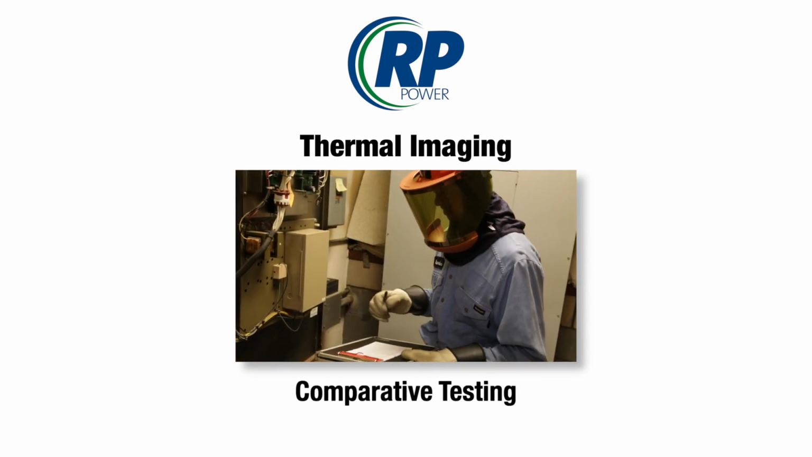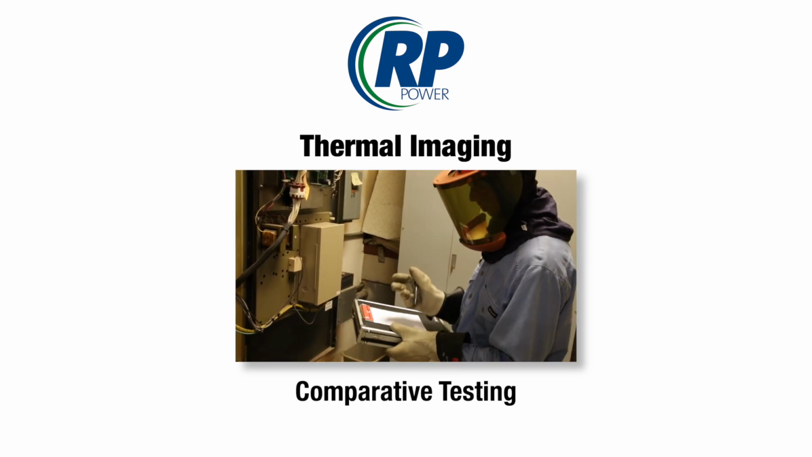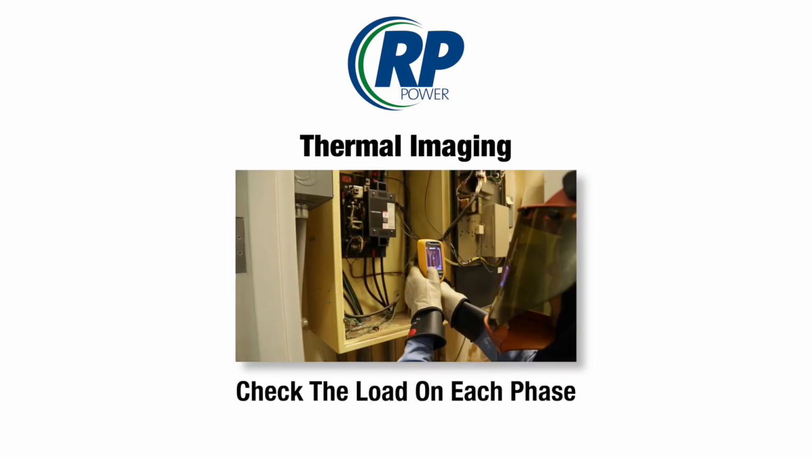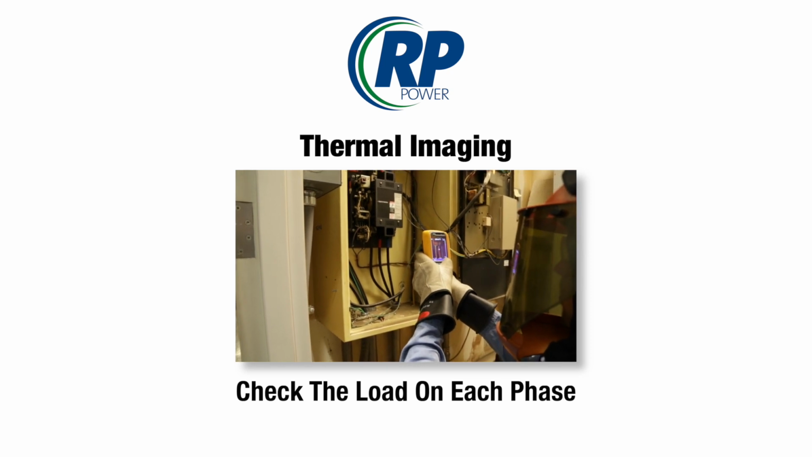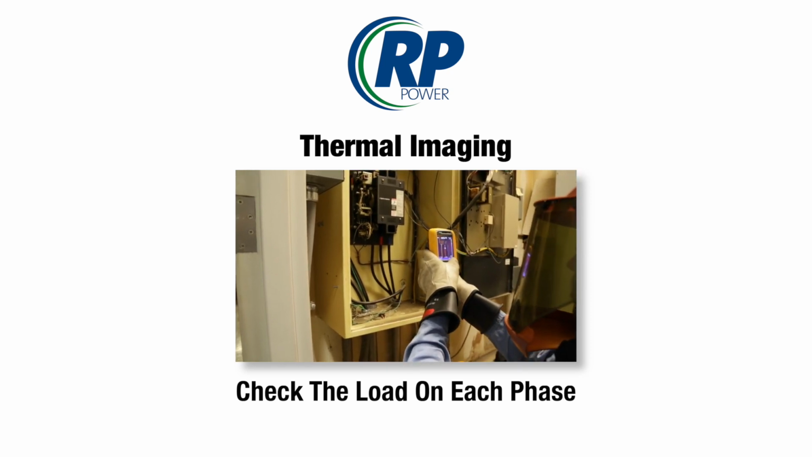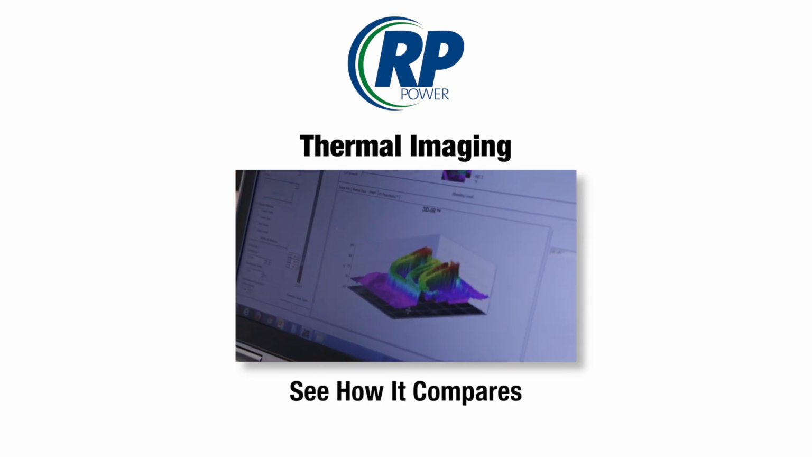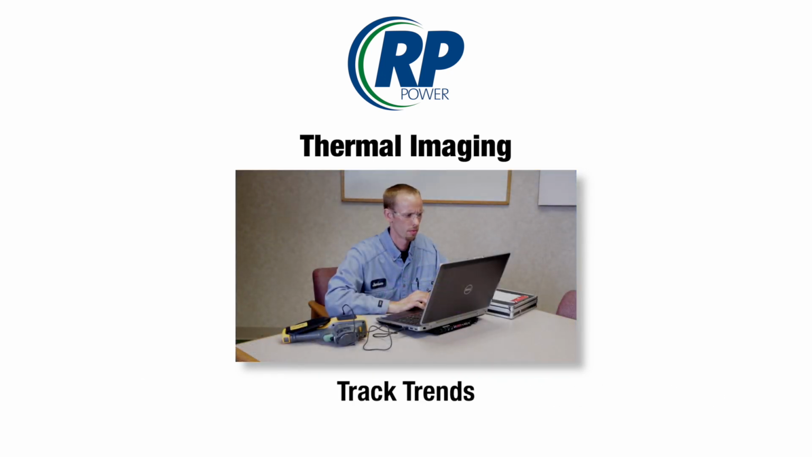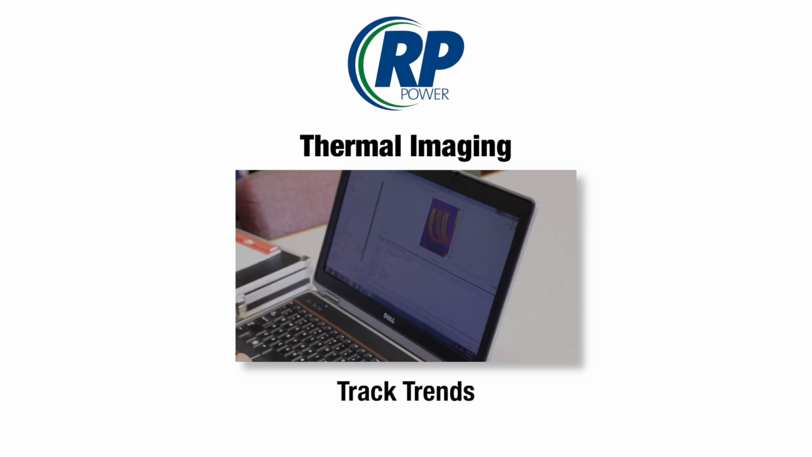Do comparative testing. How does phase A compare to phase B and compare to phase C? Check the load on each phase. If it appears hotter on one phase, determine if there is more load on the phase, and if not, a connection problem. How does it compare year to year? Changes, additional loads, or connections that are deteriorating and generating heat.